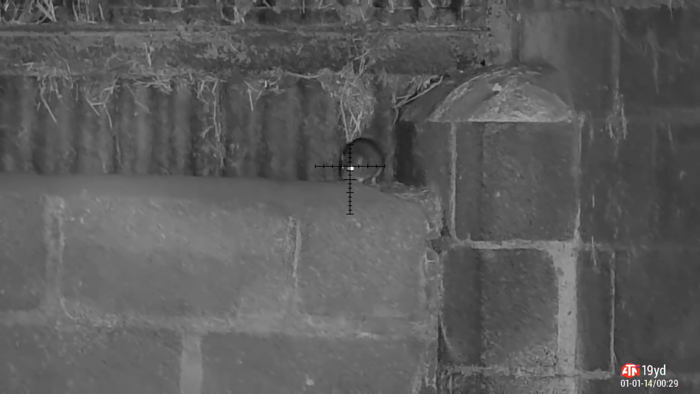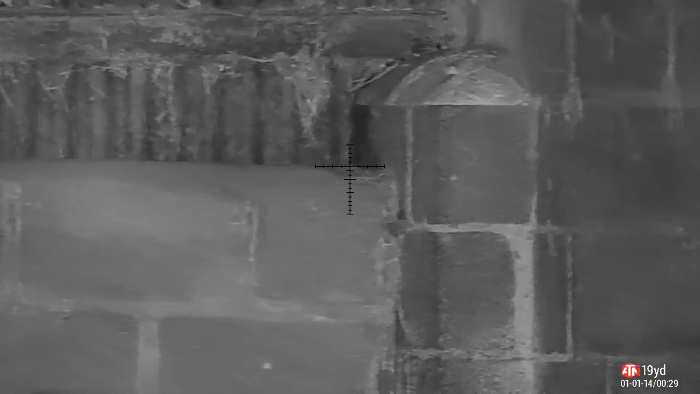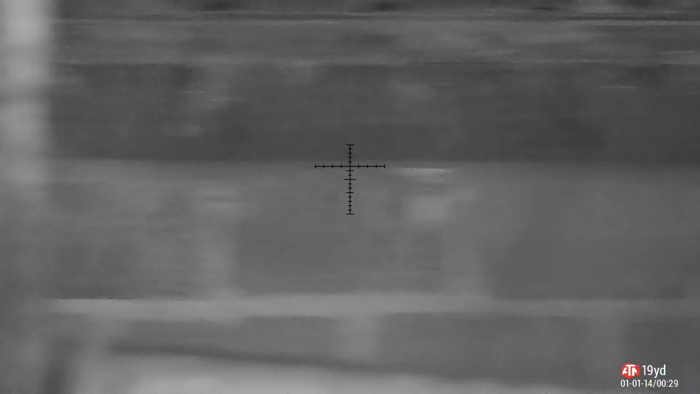Back in the cattle barns. It looked like he stepped down from that, but he was dead on the other side of the wall at the back of the barn. I thought I'd missed.